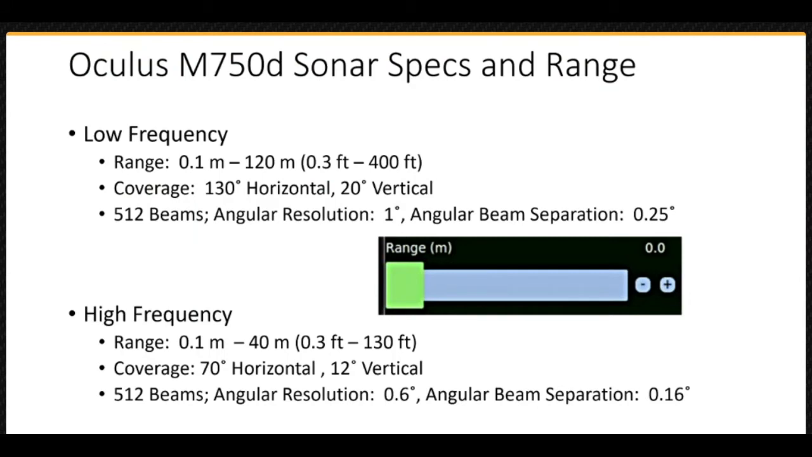Let's look at some real numbers for the Oculus M750D sonar. At low frequency, 750 kHz, the maximum visible range is adjustable from 0.1 meters to 120 meters, or 4 inches to 400 feet. The field of view is 130 degrees horizontally and 20 degrees vertically, 10 degrees up and down from the centerline. The beam information is provided here for reference but is not adjustable.